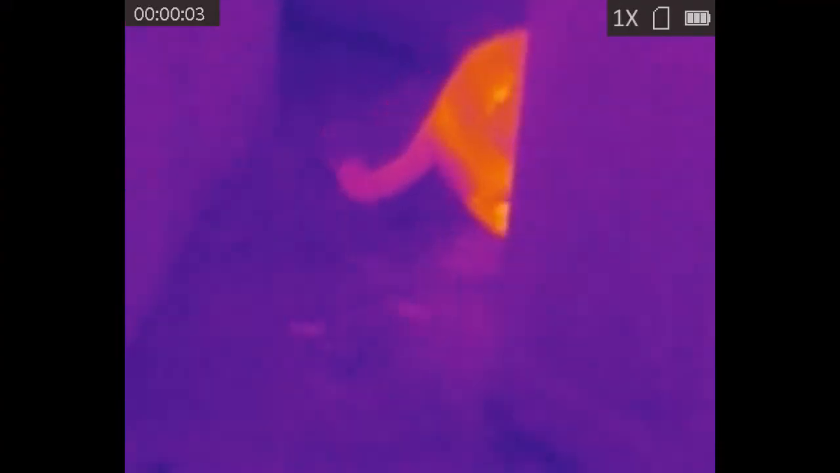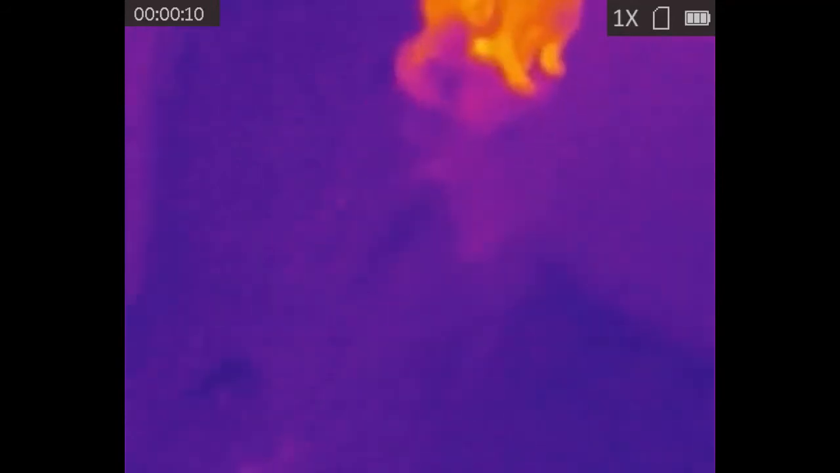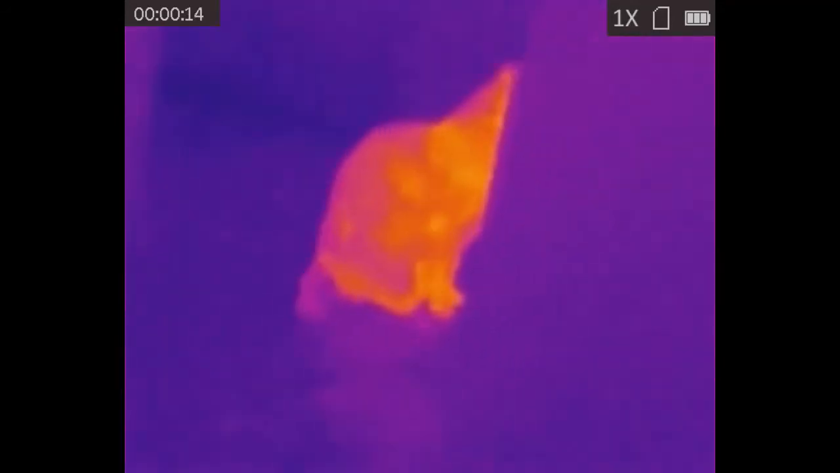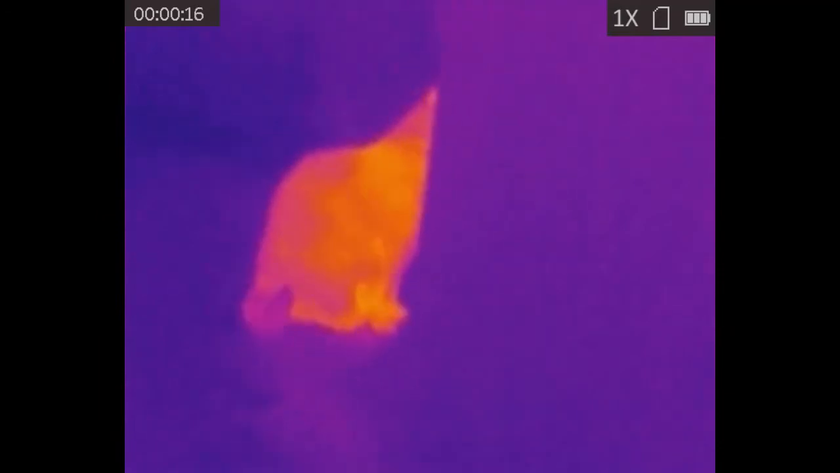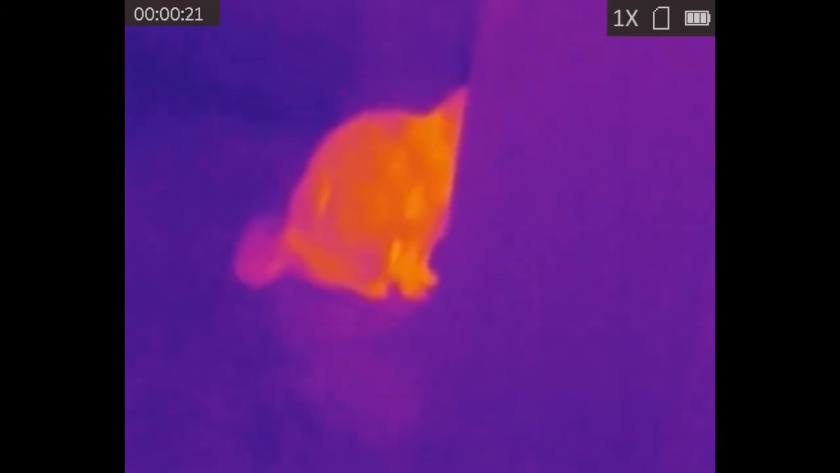So when I made these videos, I didn't realize that the thermal didn't record the audio, so I'm gonna just voice these little clips over. But anyway, this is my cat in the house. It's pretty close, 6 to 8 feet away from me.